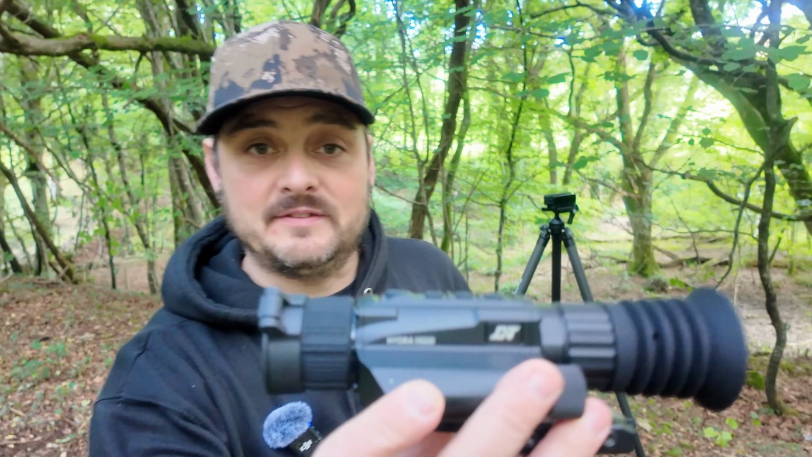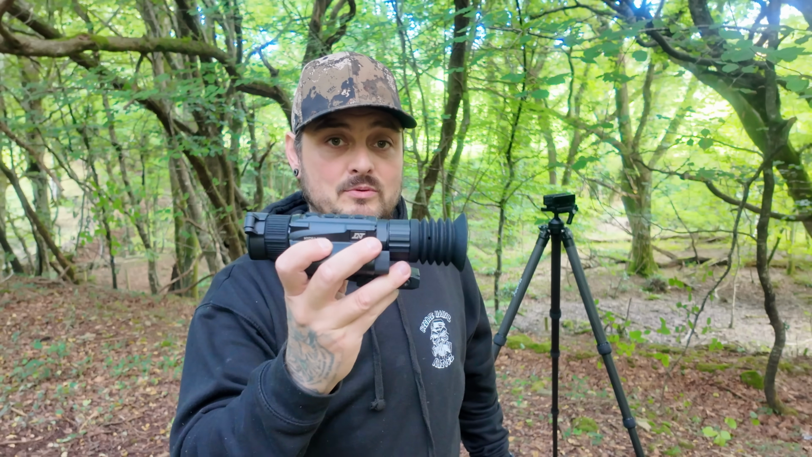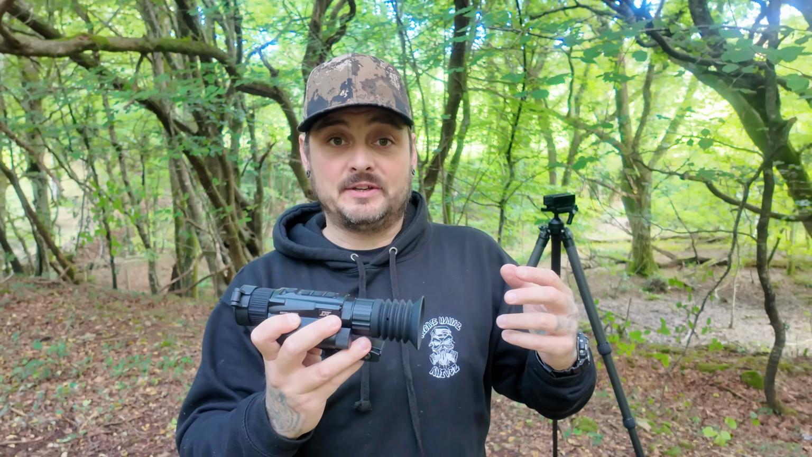And this is a 225. Is the Thermite, now don't quote me, I might be wrong, but is the Thermite, that 225R, the same thermal technology as this unit? If it is, for an extra £200, you can have this unit as well as a day-night scope with a laser rangefinder for £1,000. So surely that's the most sensible option, right?